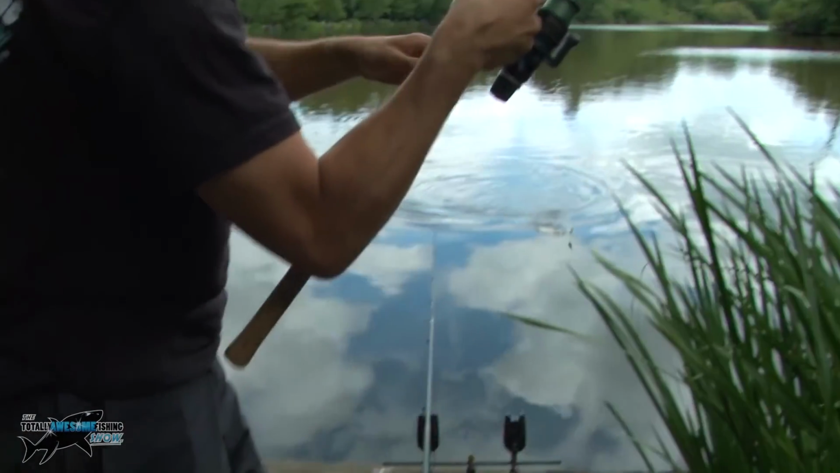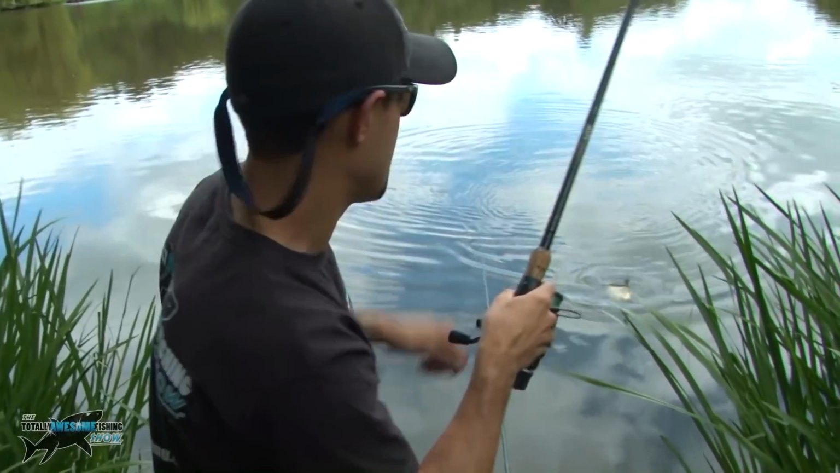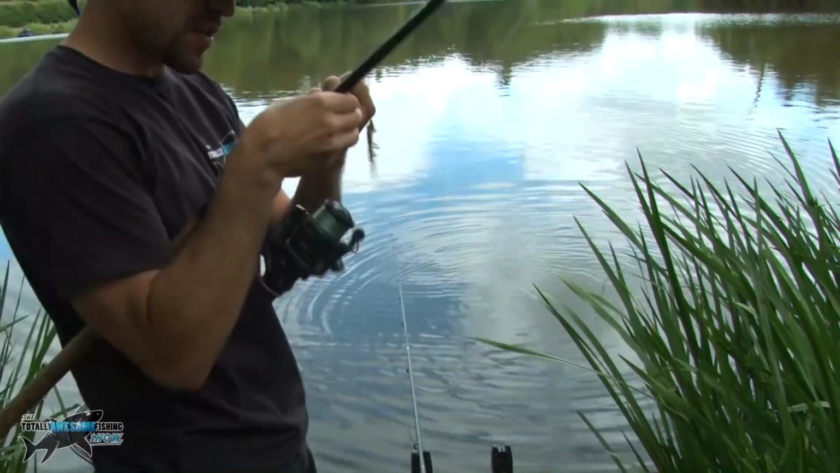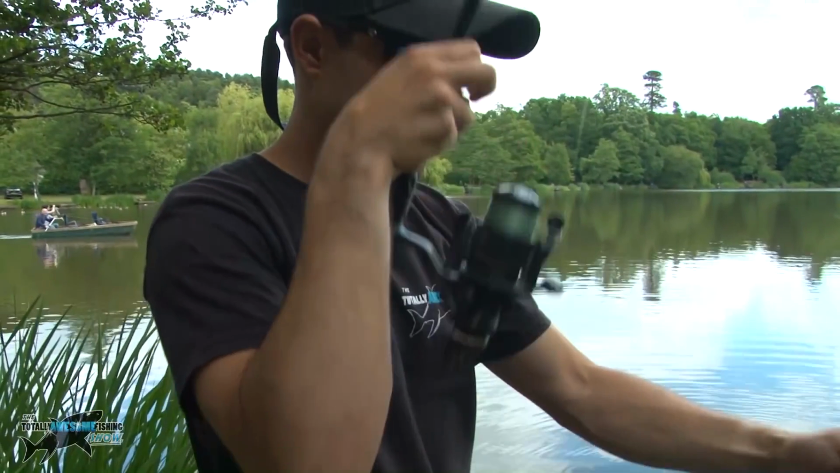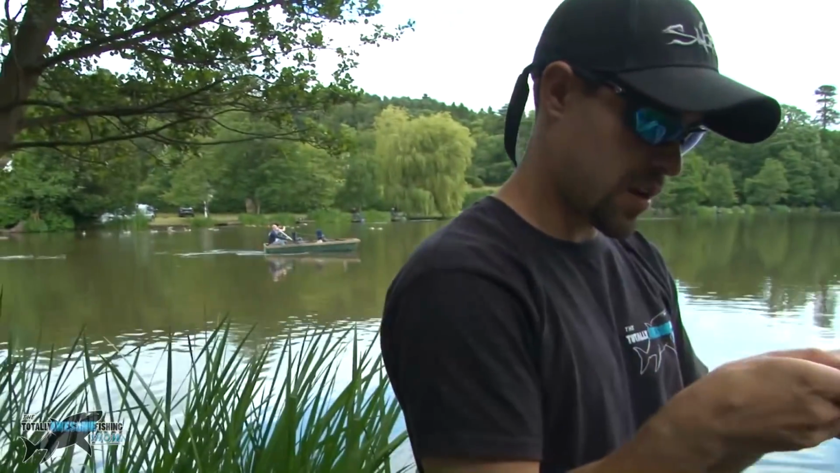Either way, changed tactics a bit, and I've really gone for the bait now. I've piled in a couple of ground... Oh, he's come off. He's there. Oh, there he goes. Well, we saw the fish anyway. Saw the fish, but putting a bit more bait in now. Getting towards that afternoon sort of period, so I'm starting to put a bit more bait in, and obviously it's working, it's paying off.